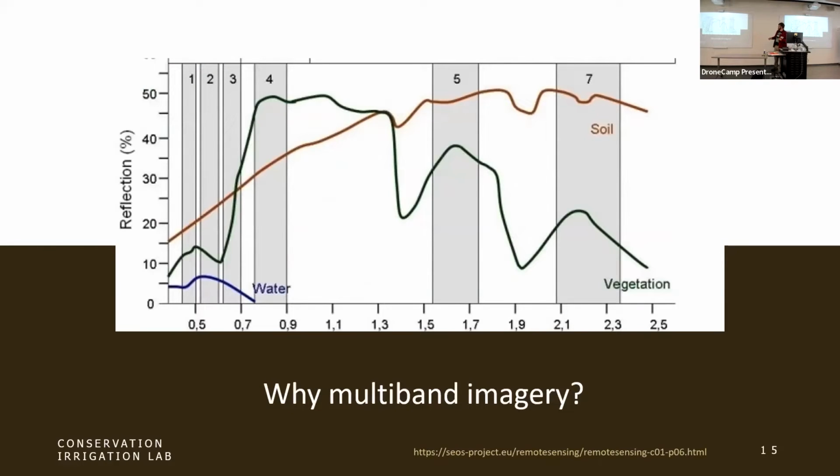So besides thermal, the 5 and 7 range here, what is highlighted is where the thermal bands go. But on the left edge, that's where our multispectral imagery are. And those are our colors for the 1, 2, and 3, for our red, green, and blue. And then 4, we have our near infrared. And these are just some vague approximations of soil and vegetation, but we can see some key differences in these ranges between these.